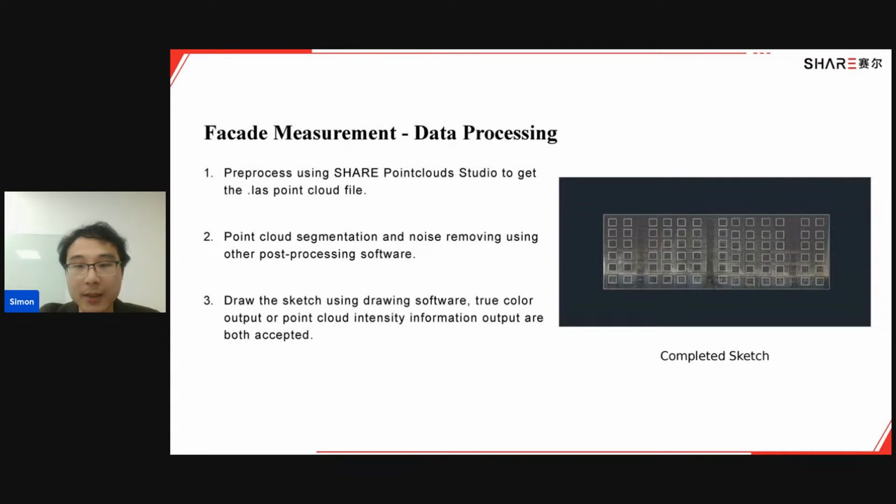And for the data processing, here is a completed sketch. How could we get this sketch? First, pre-process with our software, SharePoint Cloud Studio, so that we can get a .las point cloud file. Then we need to input this file into another post-processing software like CloudCompare or RealWorks, to do the point cloud segmentation and remove all the noise that we don't need, because we just want the point cloud of the building.